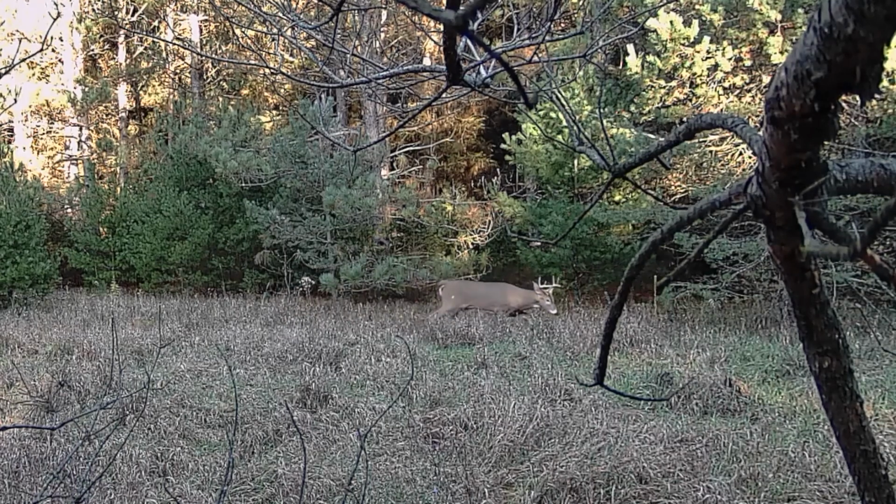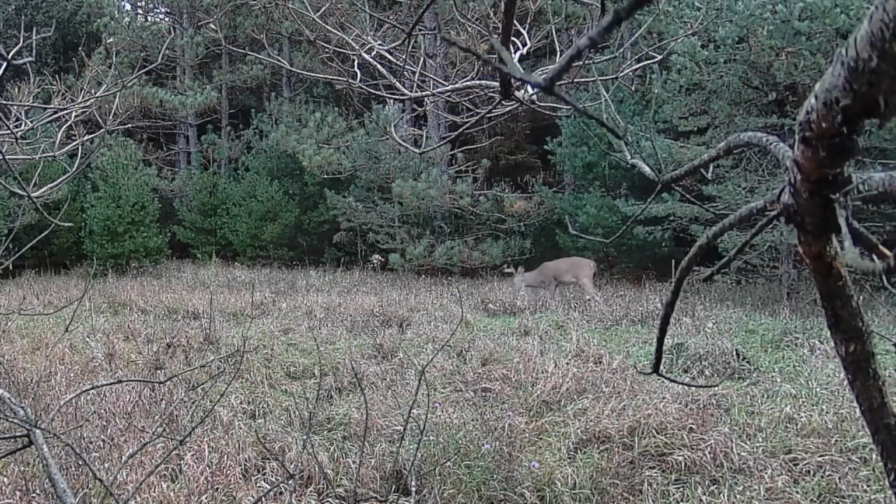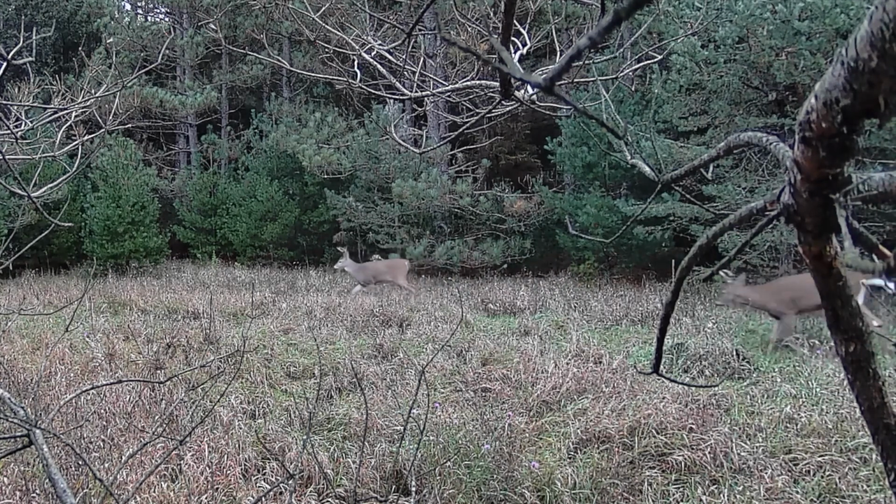Here we have a really nice 8-point that should be a beauty next year. Here comes a nice tall spike.